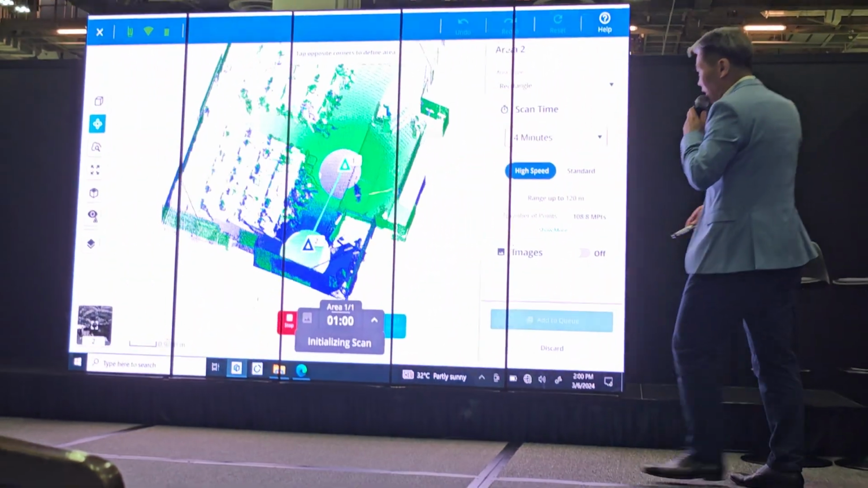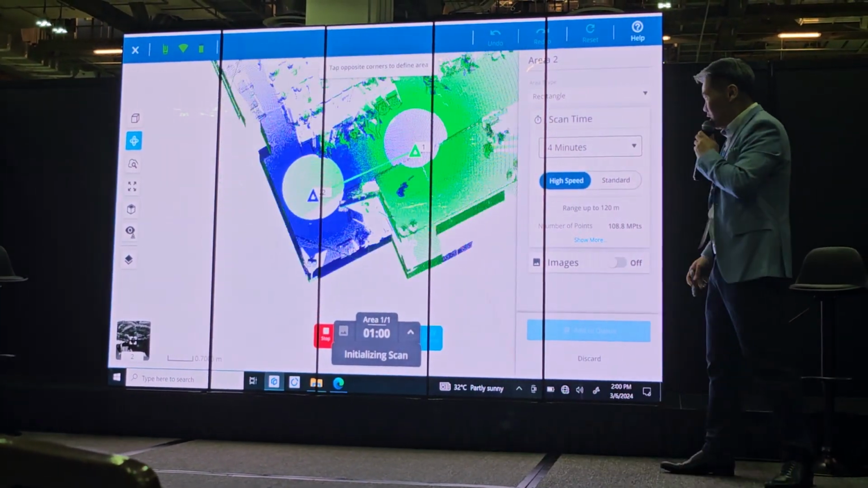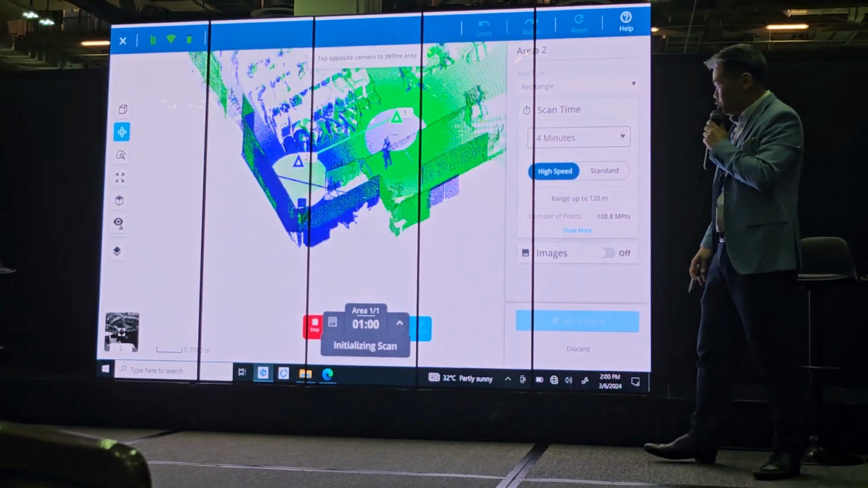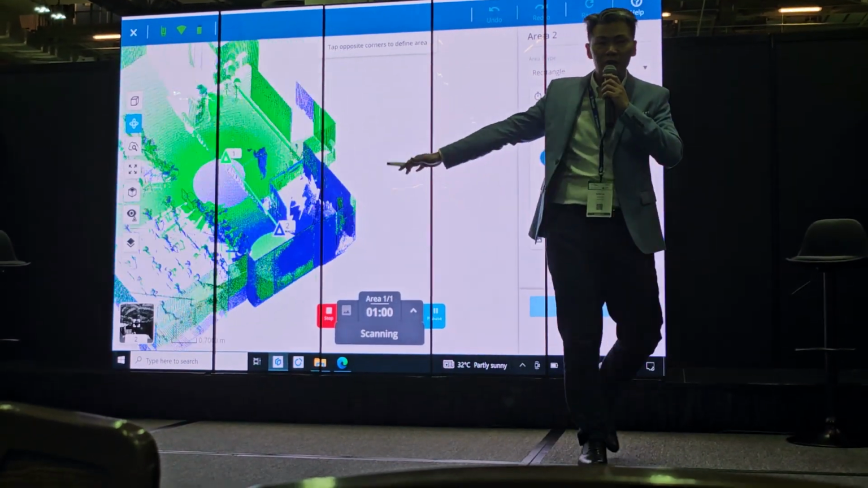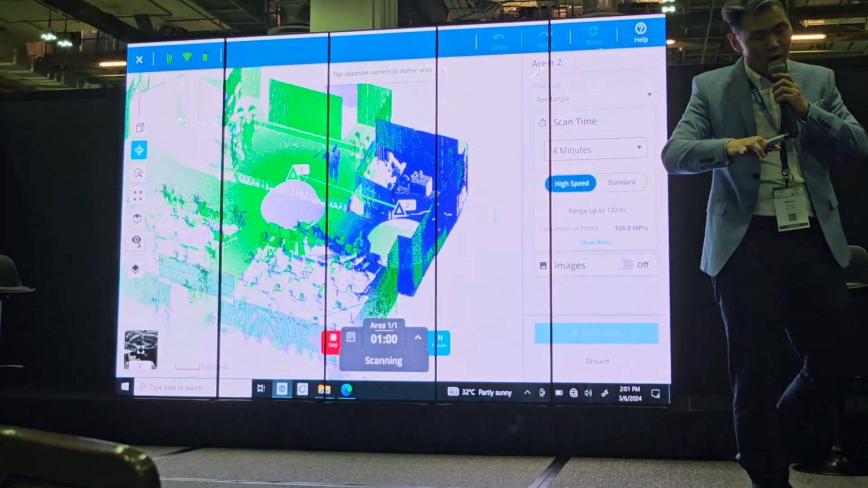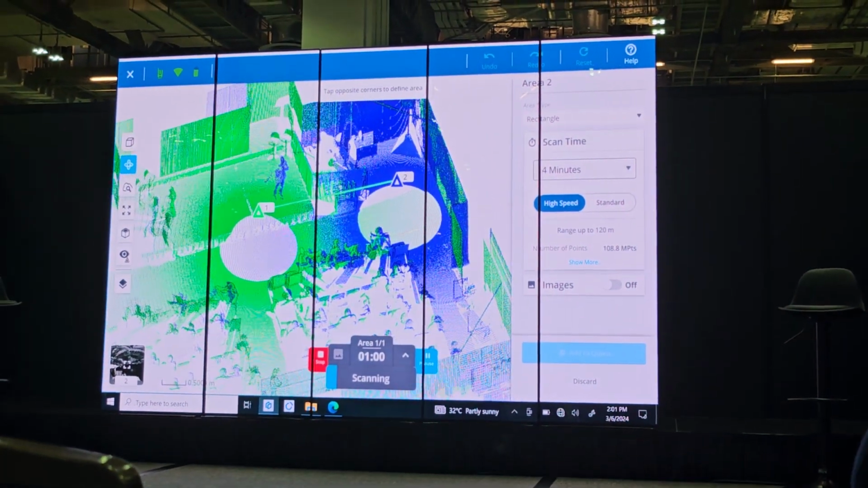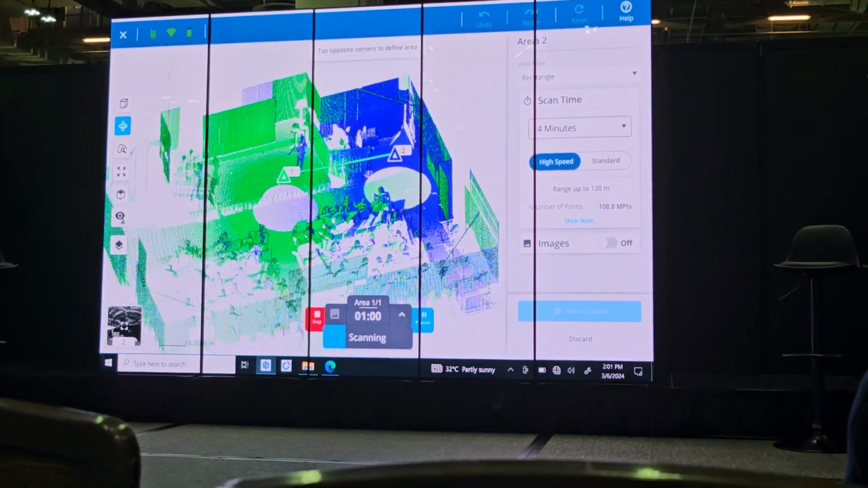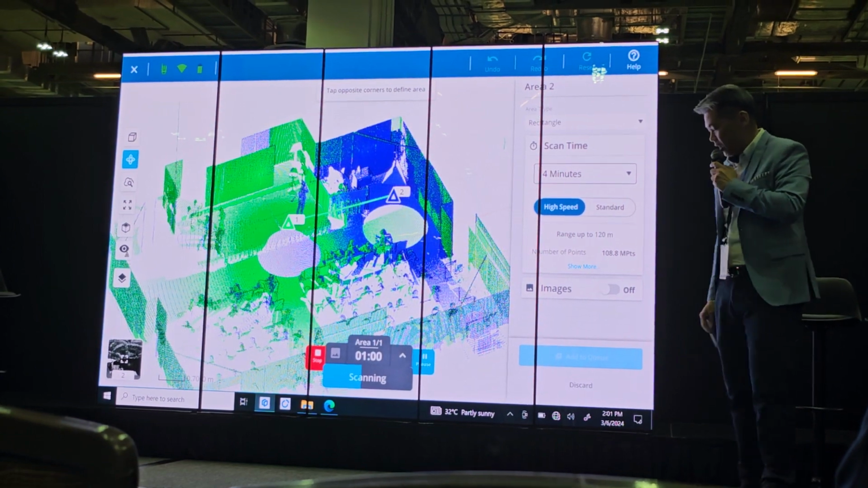Right, this is the station, right? We move from one station to another station. The two different colors represent the two different stations, right? Green is the first station, or blue is the first station, green, right? Alright, I think it's scanning pretty fast, right? Another 50 seconds.